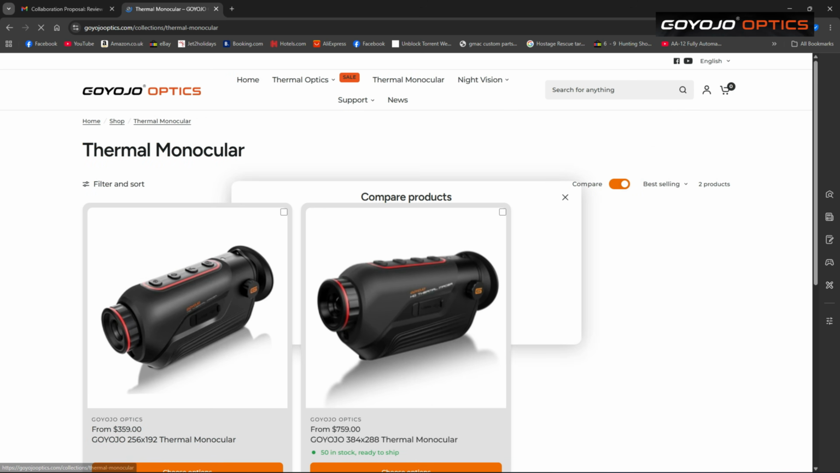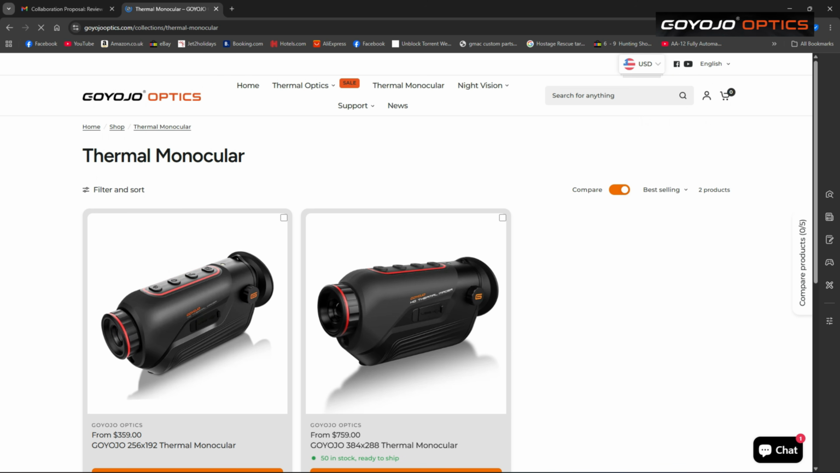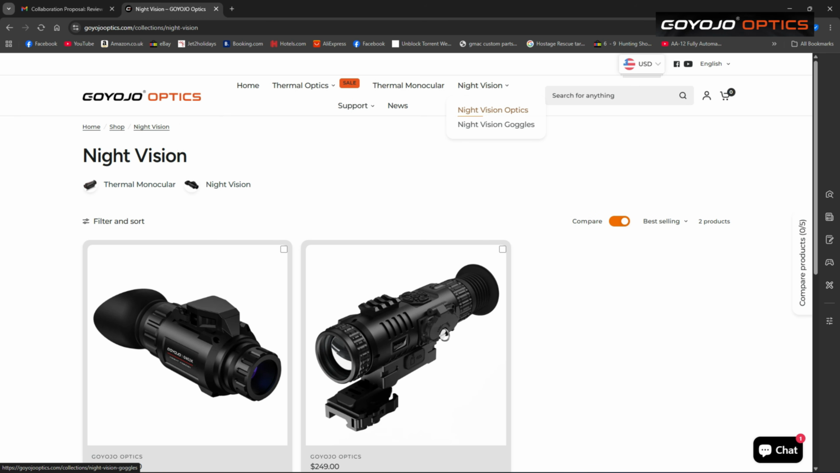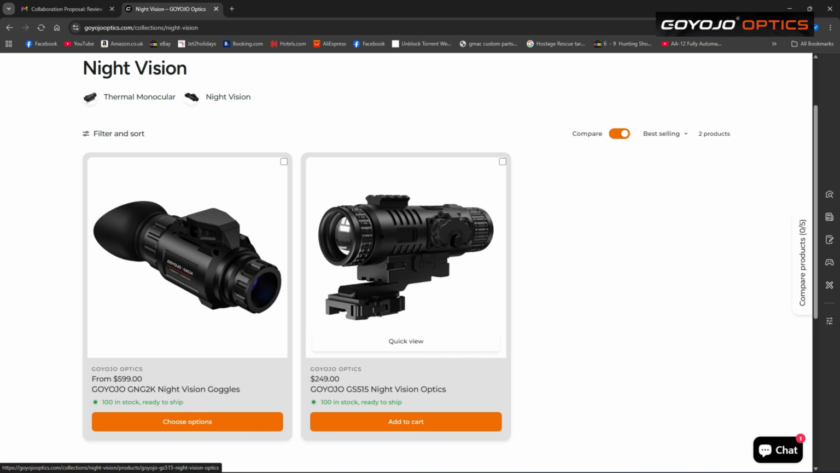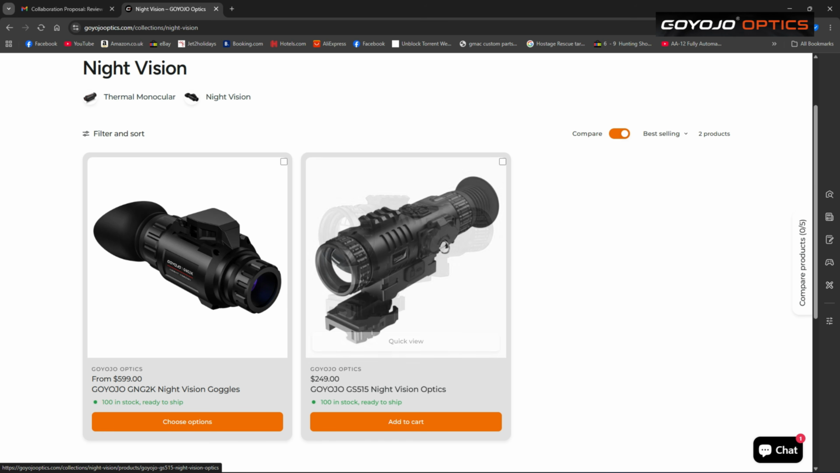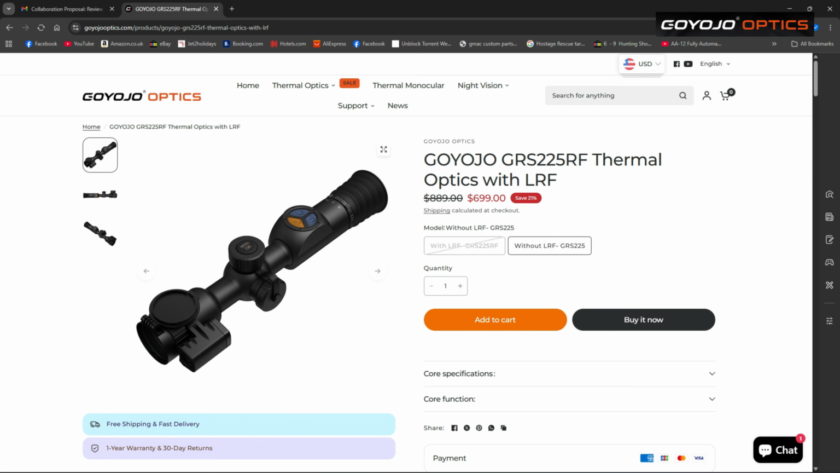They do thermal binoculars as well, and normal night vision scopes. This one's for goggles, and this one's to mount on a rifle scope. That's normal night vision. But this is the one we're looking at today.